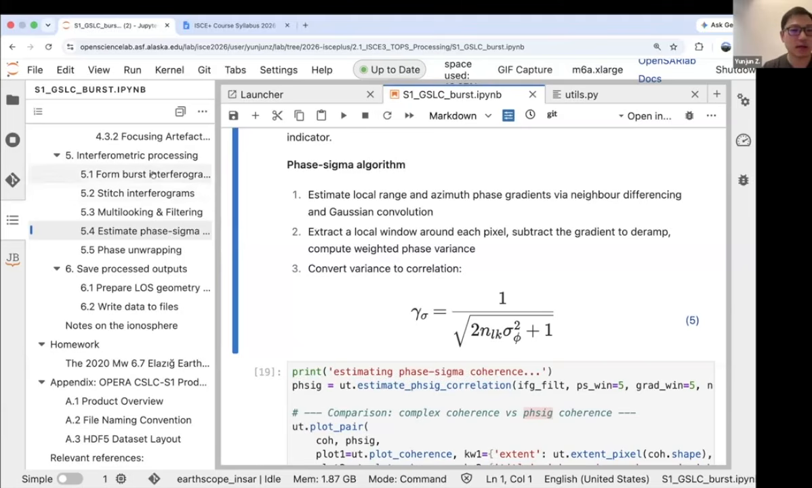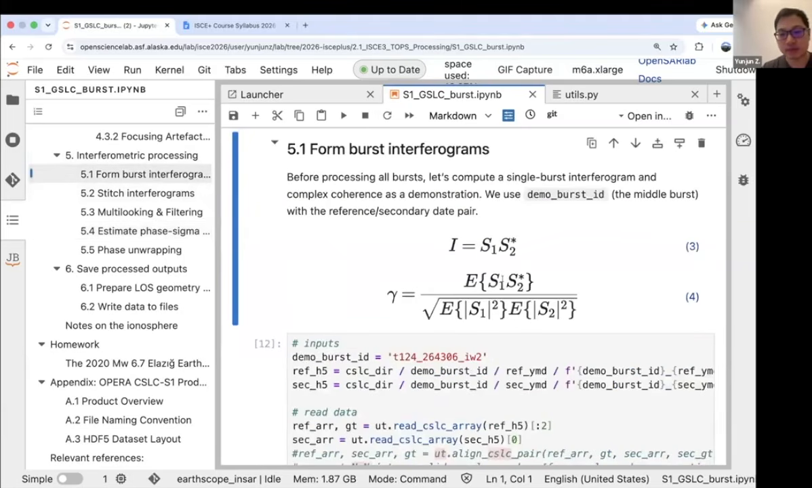The standard coherence has the impact from both the phase and the magnitude. And the standard coherence, you cannot calculate after filtering, right? Because it starts with SLCs.